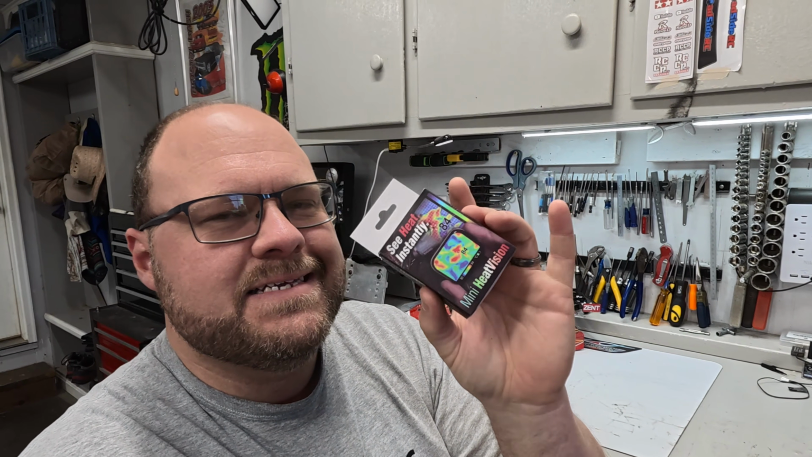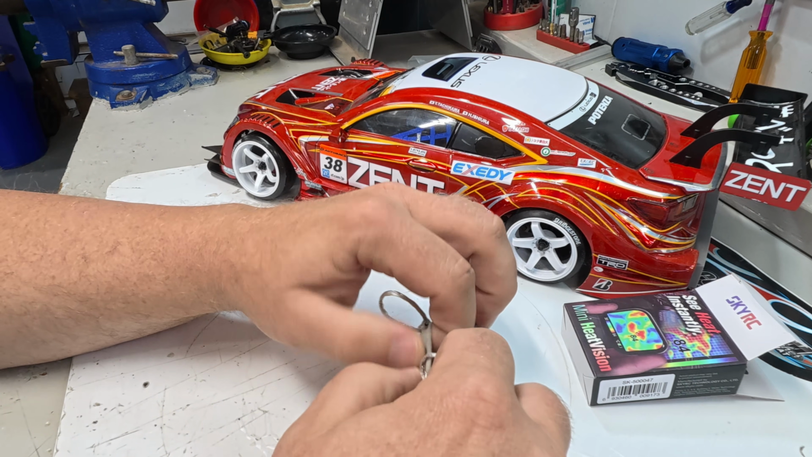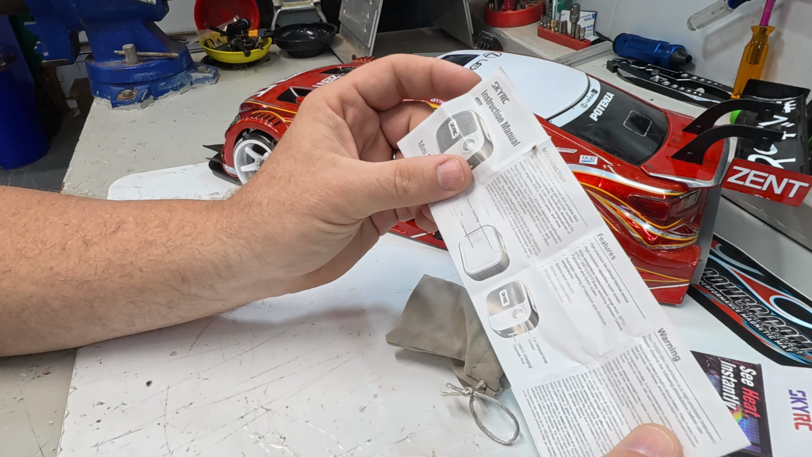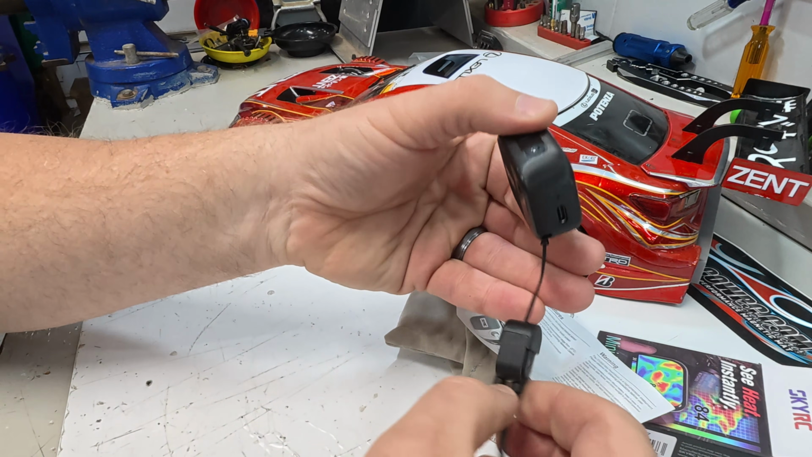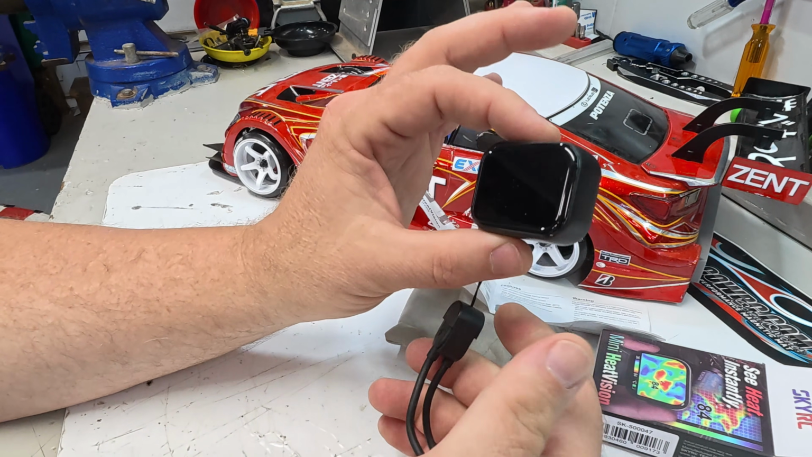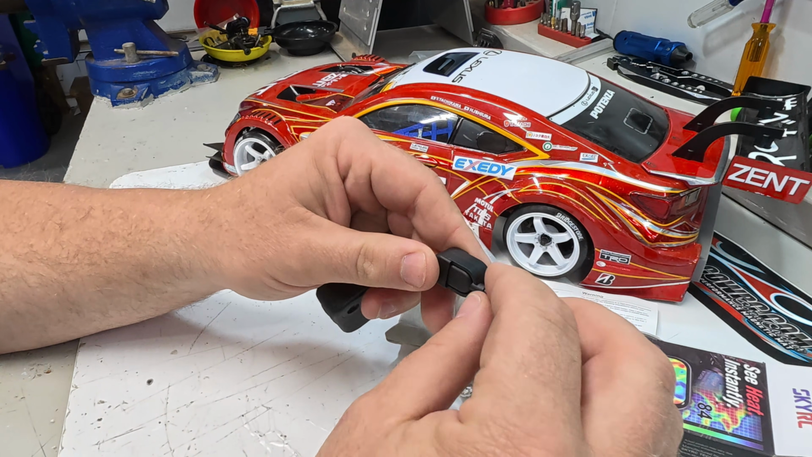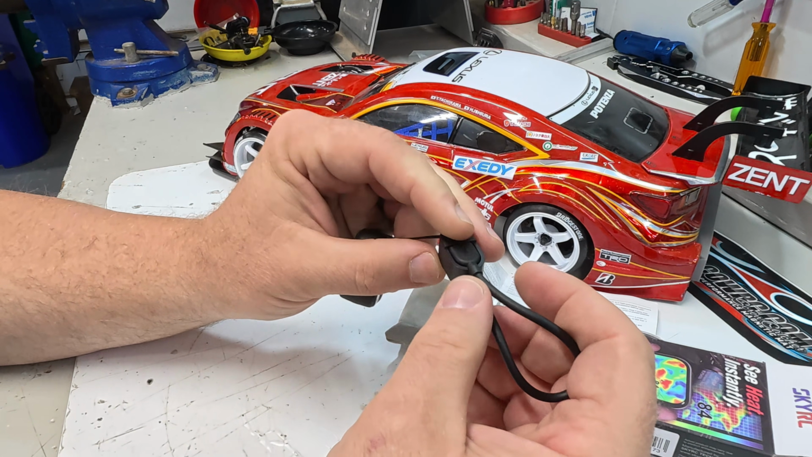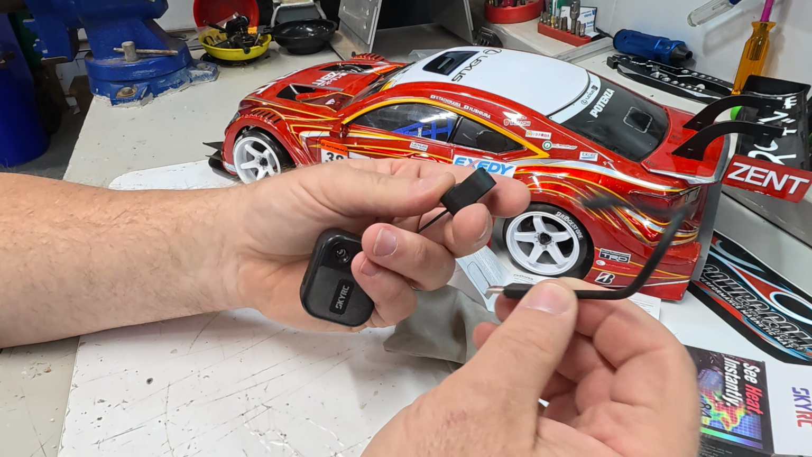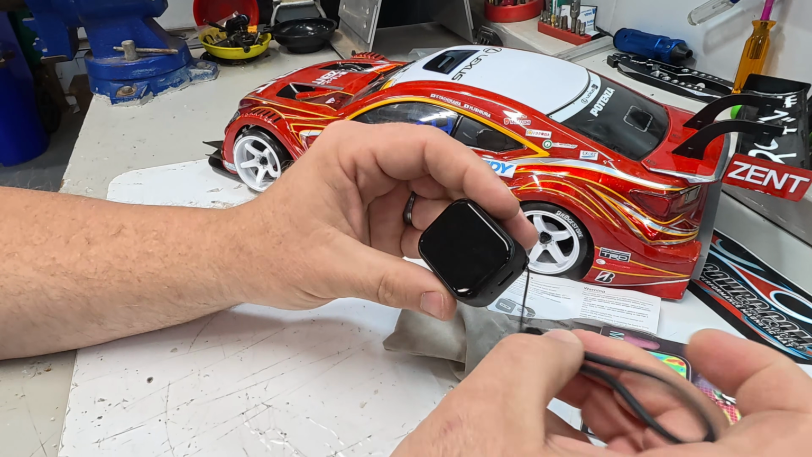Let's get started by getting this thing out of the box. I have a handy dandy little case. We have a whole set of instructions here, and then we have the thing itself. Look at how small and compact that little thing is. That is super tiny. Comes with this little tether, which is pretty cool. And what's interesting about it is this tether, I see a little charging icon here. Check that out. It's a little loop, but your loop is a wire. Now that's pretty dang fancy.